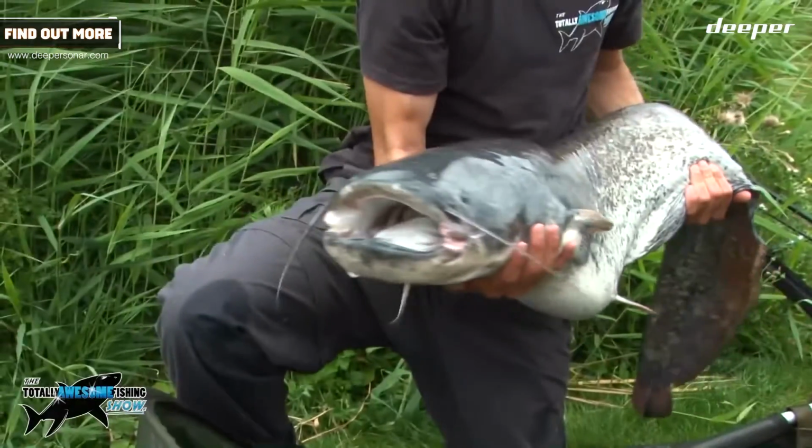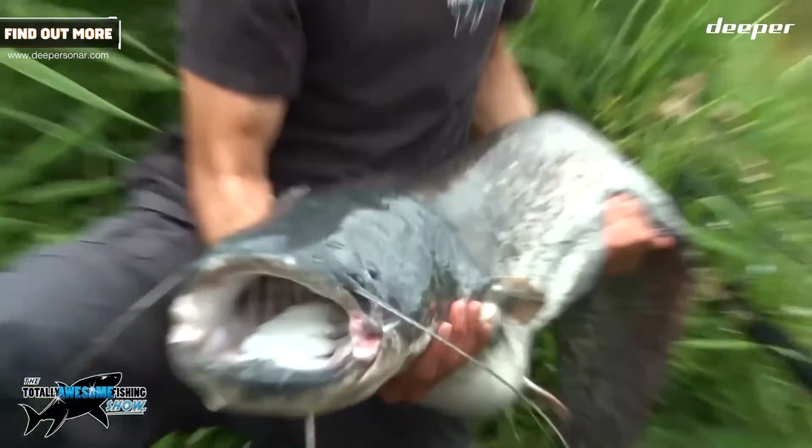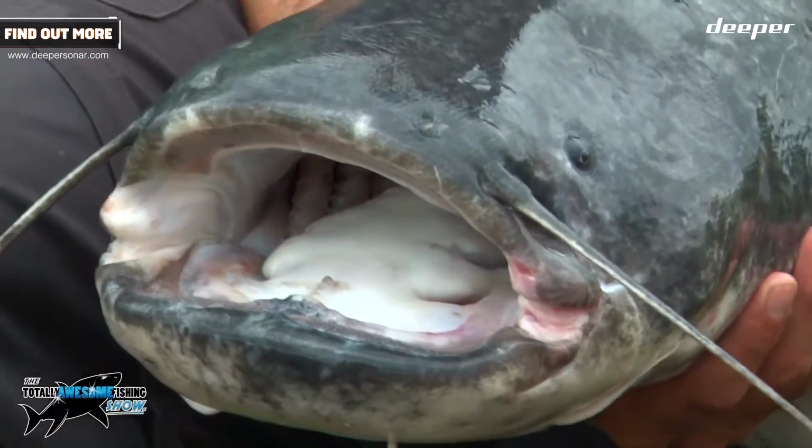Look at the size of it, man. Size of his head. What a fight as well. Yeah, had me running across the reeds, all over the place. That is totally awesome. He had no trouble taking 3/4 of a bluey.